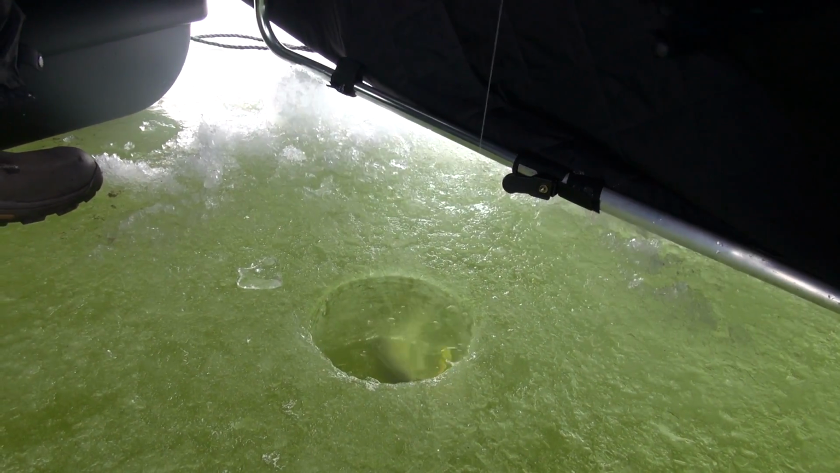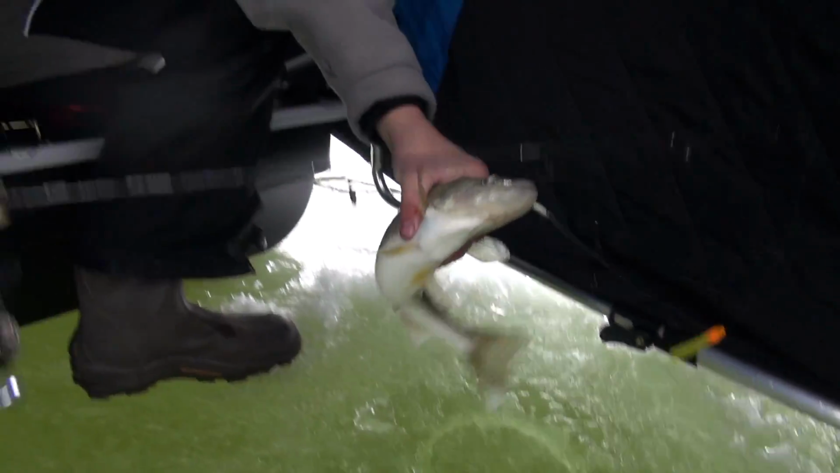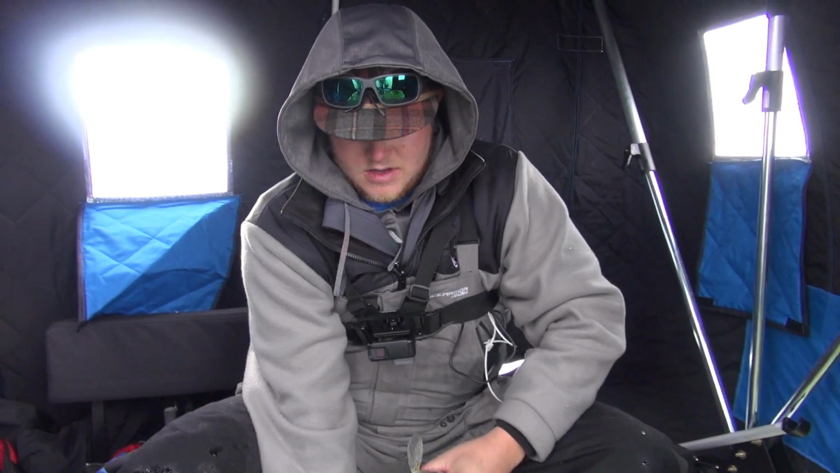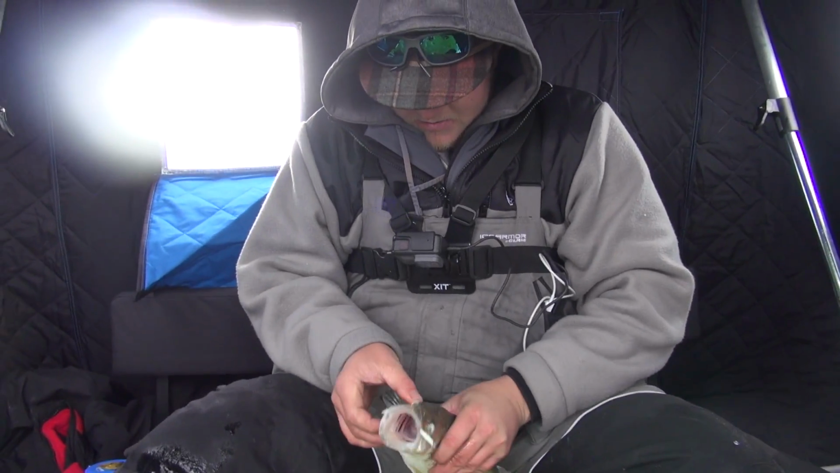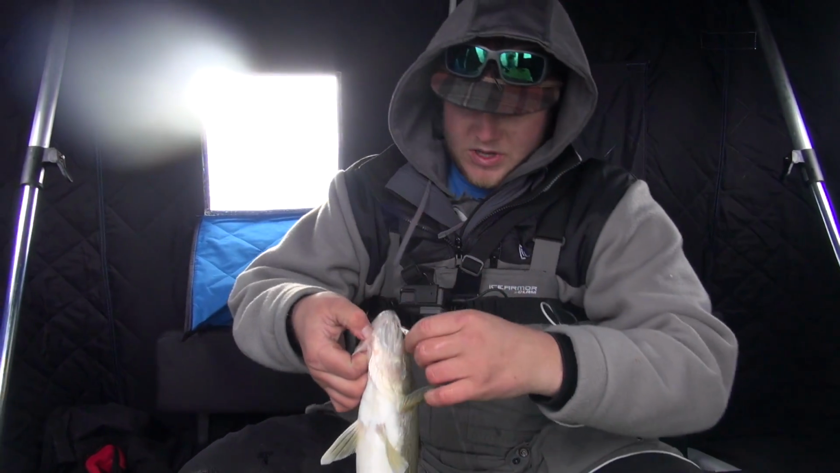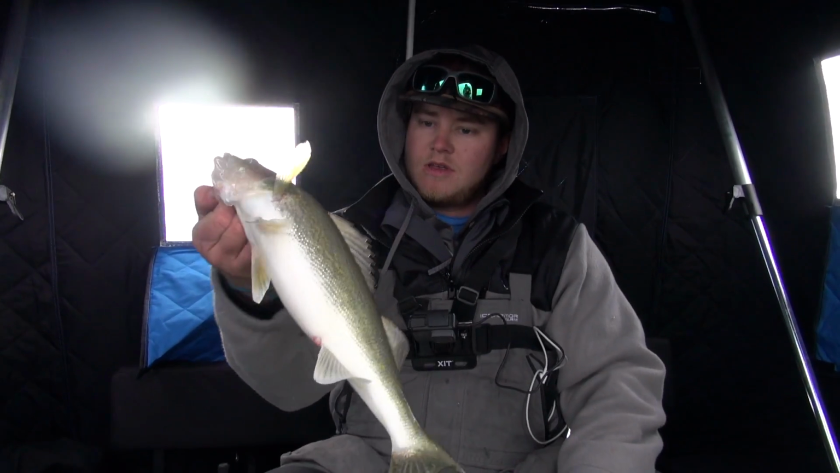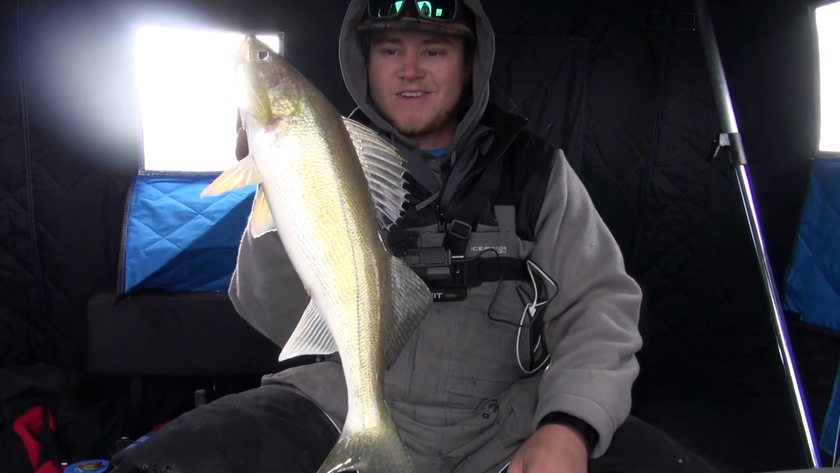Oh, that's a good one too. There we go. They're eating a little bit of everything today. It's just a white blade spoon, six to eight inches off the bottom, so another good one. We'll keep on catching them.